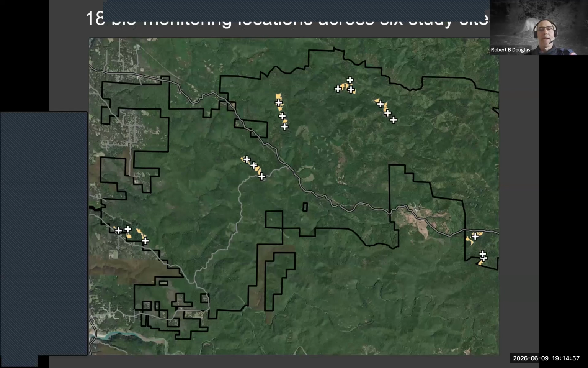So the project I'm going to talk about has 18 biological monitoring stations across 6 study sites. These 6 study sites correspond to timber harvest plans that were harvested using single tree selection 7 to 10 years ago. This project really is piggybacking on a fuels treatment study. We call it the fire fuels mitigation. The purpose of the study is to look at different fuels treatments and their effectiveness on fuels.